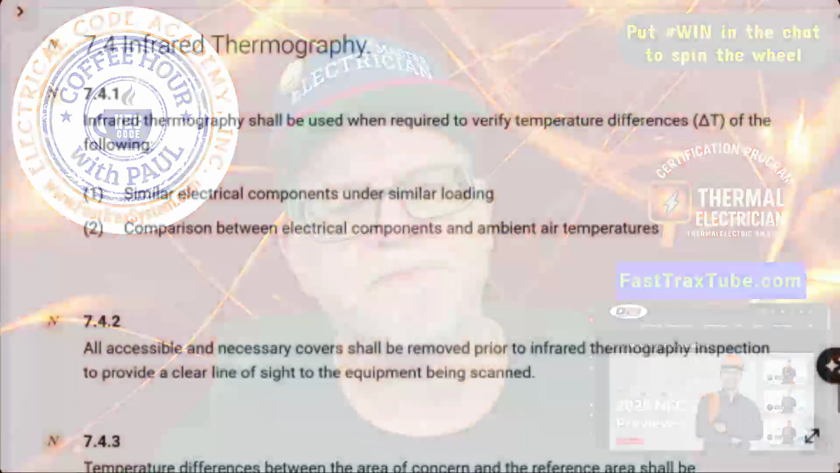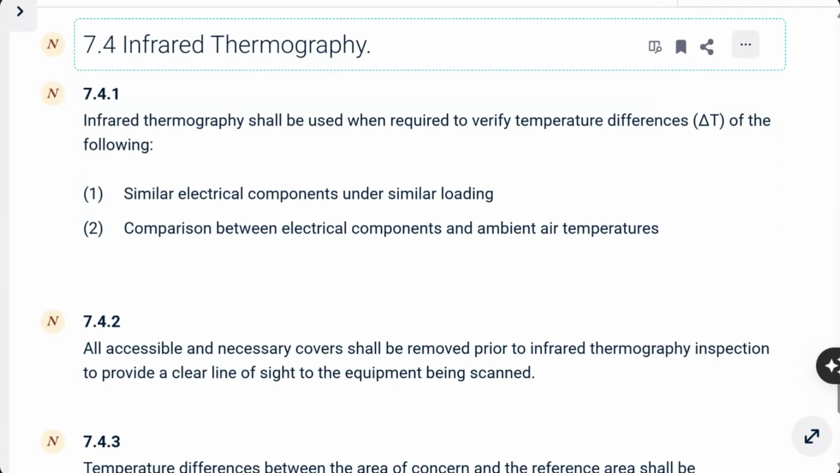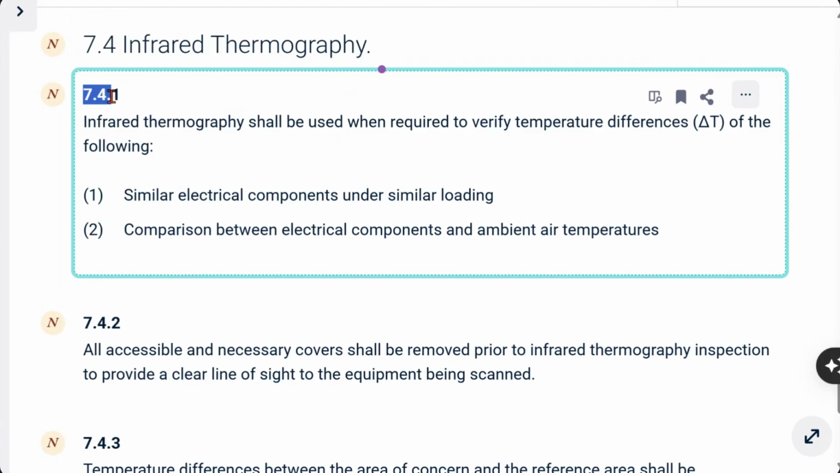Okay. So, real quick, I want you to see what is in NFPA 70B, which is very much becoming a standard that people turn to. 7.4 talks about infrared thermography. 7.4.1 says infrared thermography shall be used. It's not optional, it says it shall be used. This is part of an ongoing maintenance program. Most places will adopt 70B as part of their maintenance program.